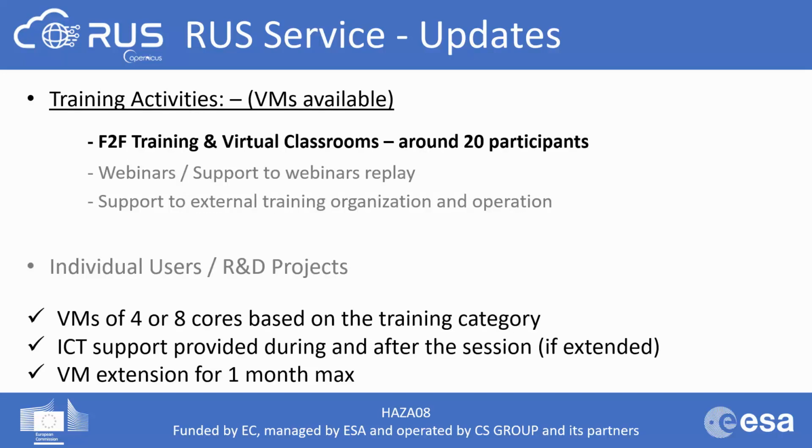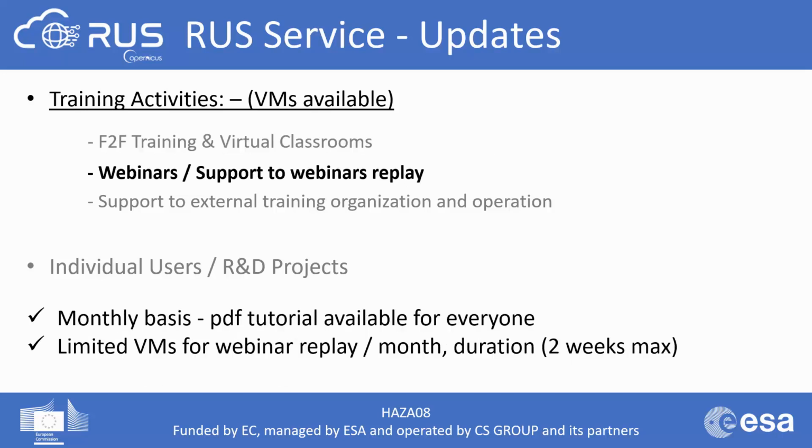For all the training activities, RUS VMs will be provided to the users as follows. Each face-to-face training and virtual classroom event will consist of around 20 participants. The type of the VMs will be provided based on the training category, together with the ICT support during and after the session. In the case of extension, the maximum duration will be 1 month. The PDF tutorials will continue to be available to everyone via the RUS Portal, and those who will receive a VM for webinar replay will not exceed in duration the 2 weeks.